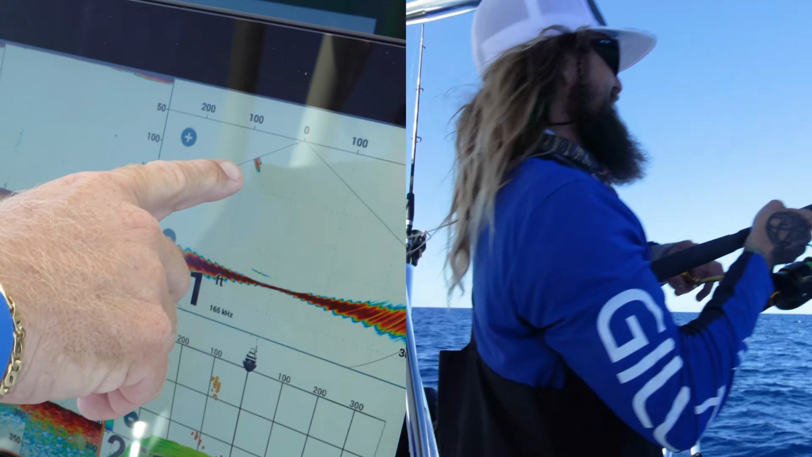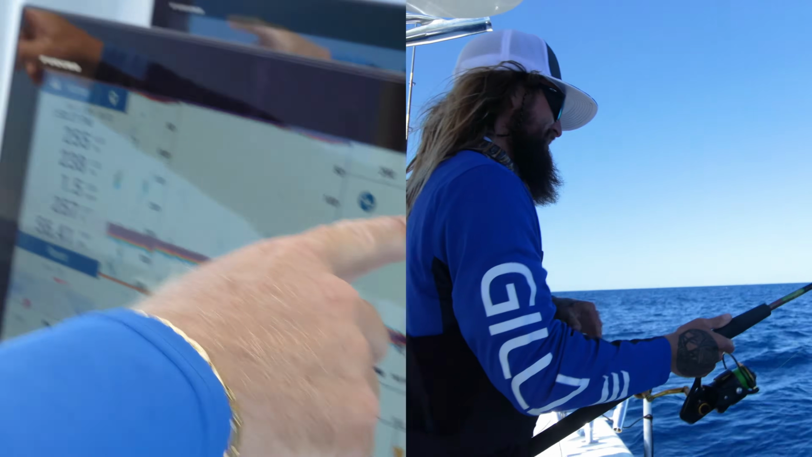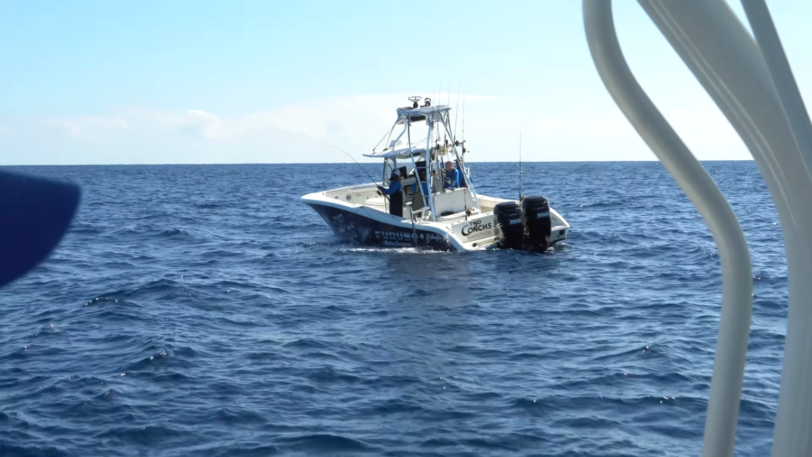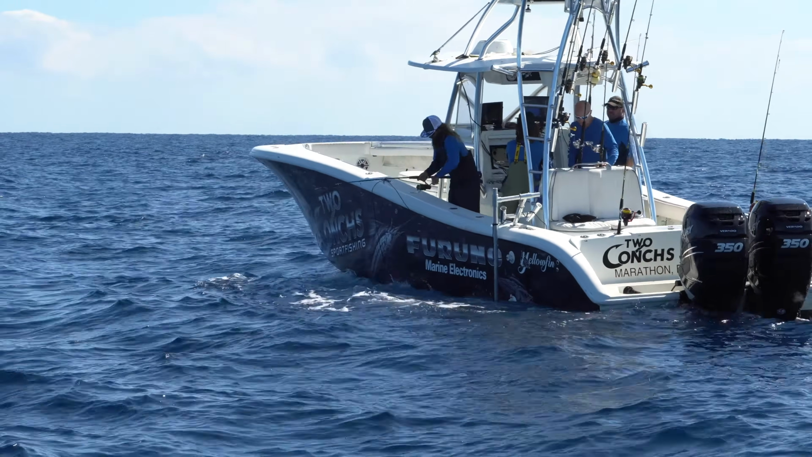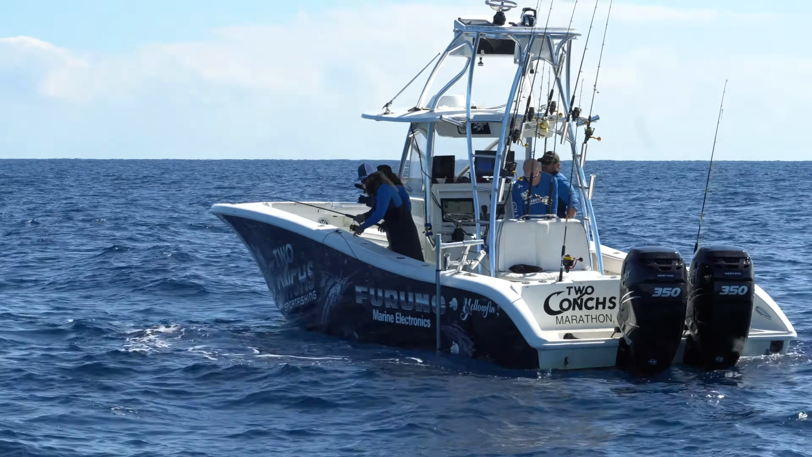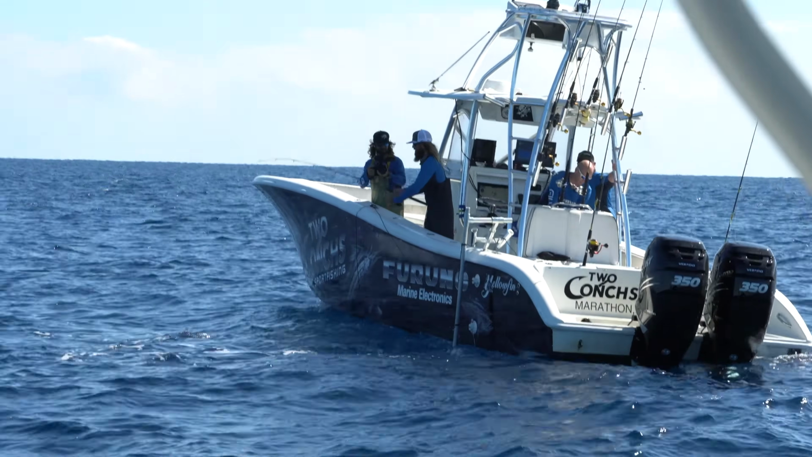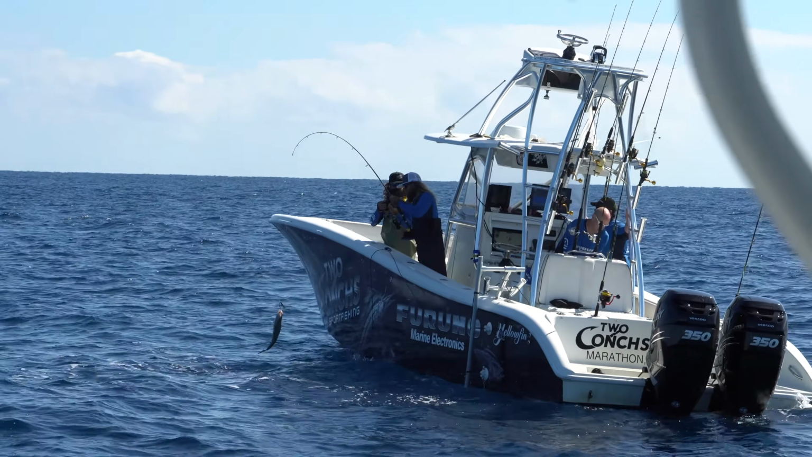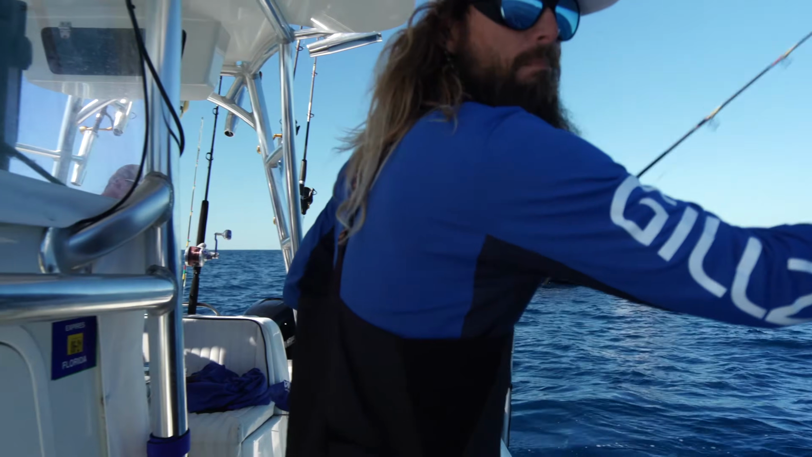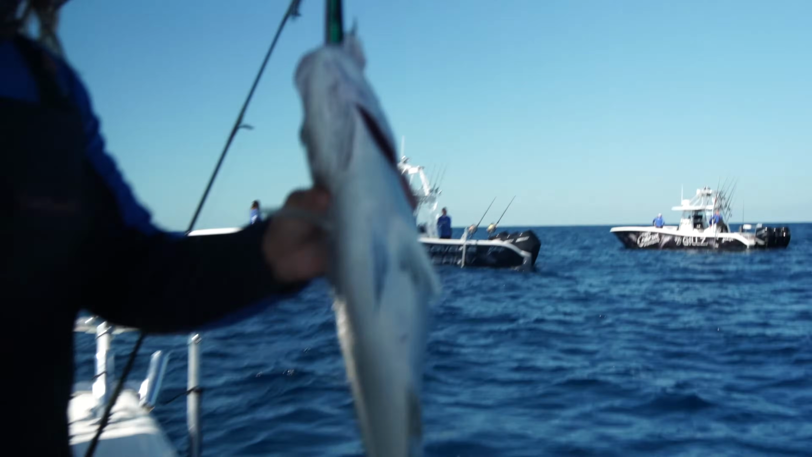Okay, what you're seeing right here is actually Mike's fish coming up. He's about 100 feet from the surface right there and coming up. And we're gonna lose him. Yeah, got about 100 feet, Mike. Just came out of the beam. Yep, just came out of the beam. Got him coming up. There he is, right there. Got him. That's pretty neat to see.